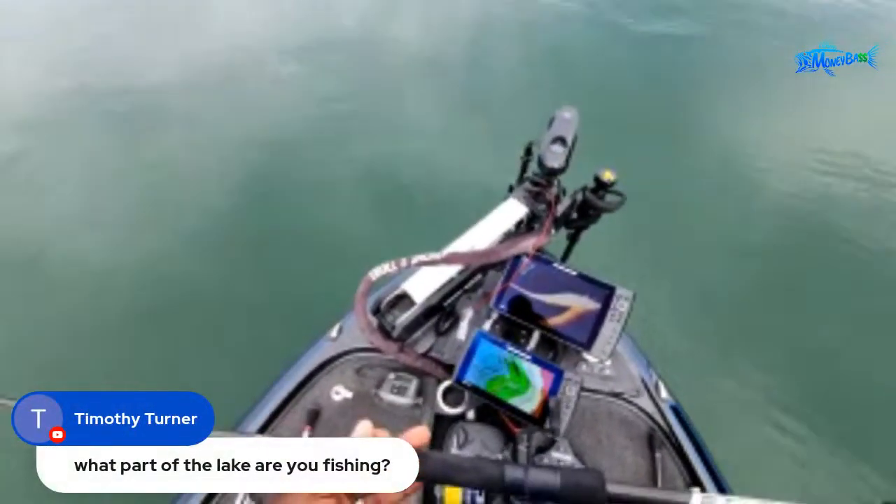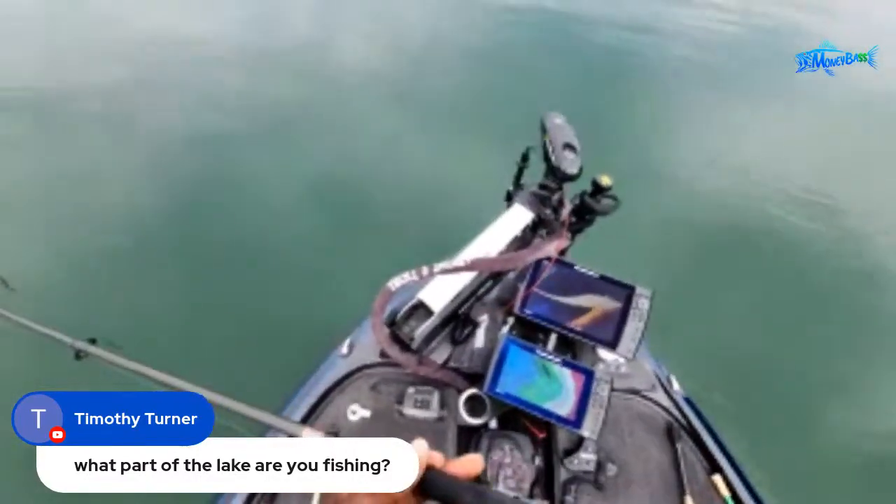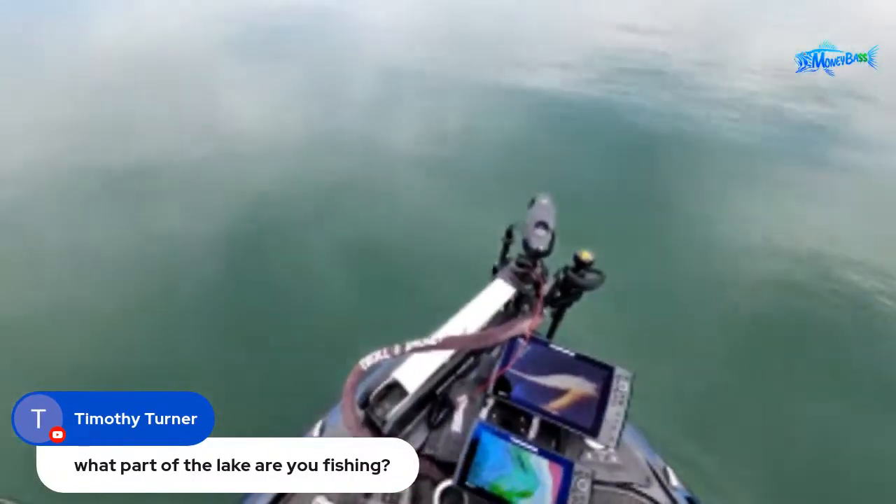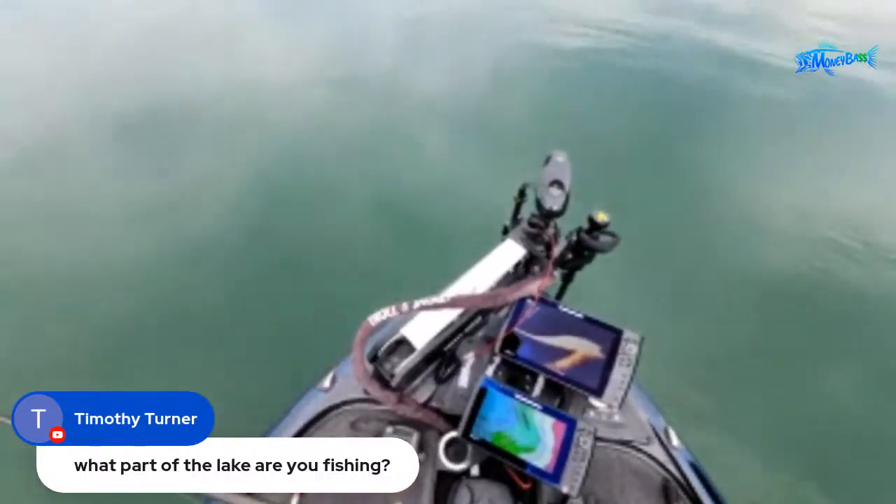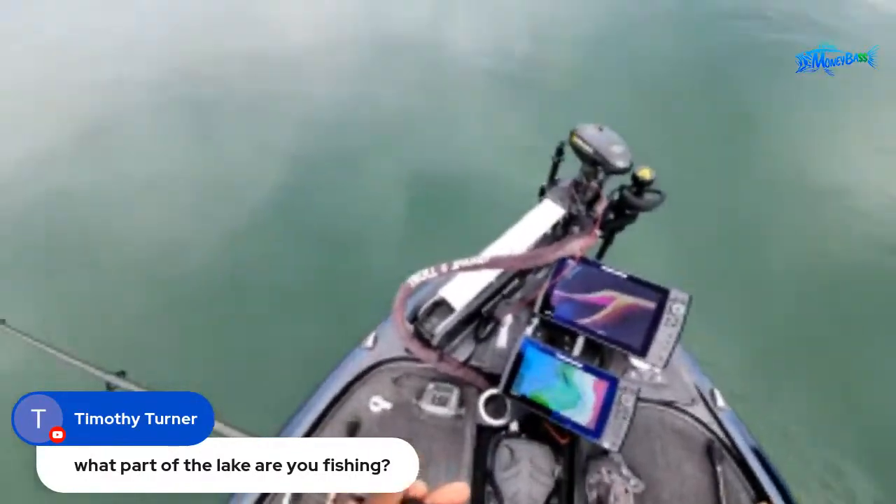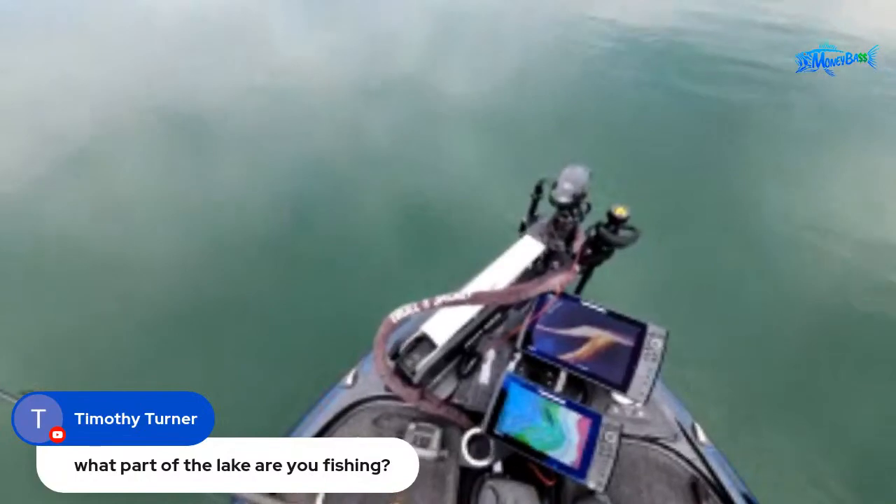All right. Timothy Turner says, what part of the lake are you fishing? I pretty much fish in the middle to south end of the lake. Sometimes I'll go up north if I want to try to get some bites a little bit faster. But generally for me, I'll get bigger fish on this end.